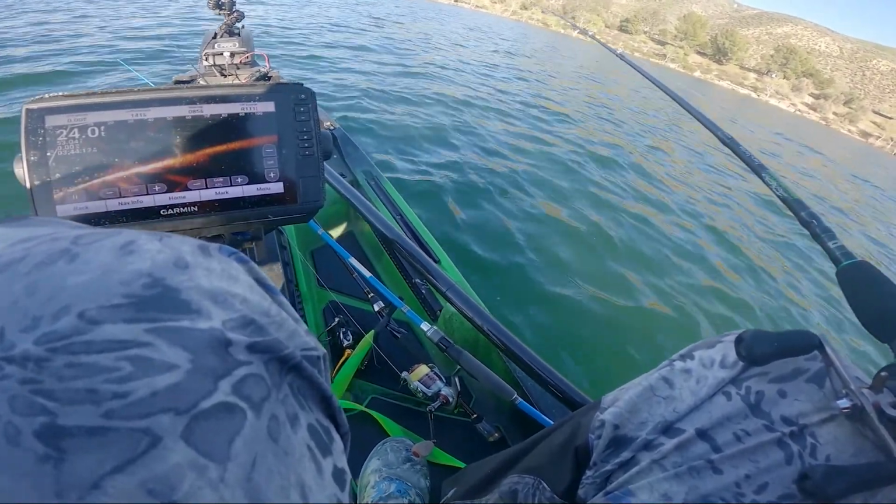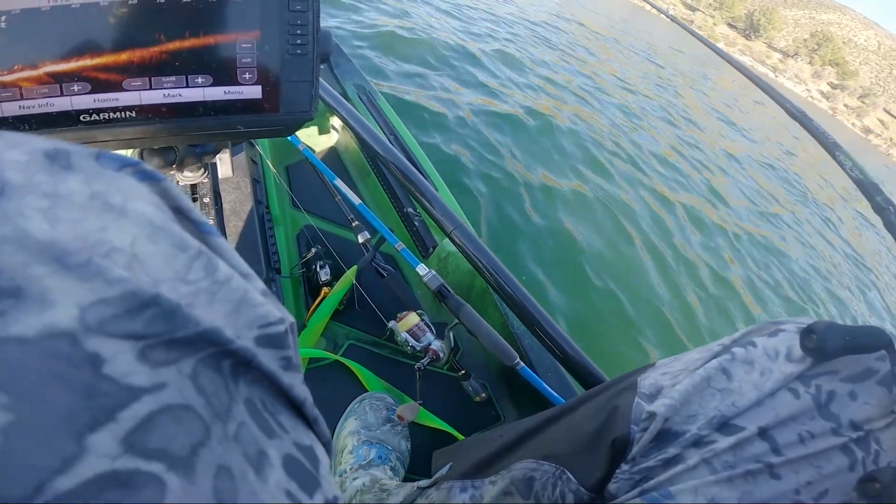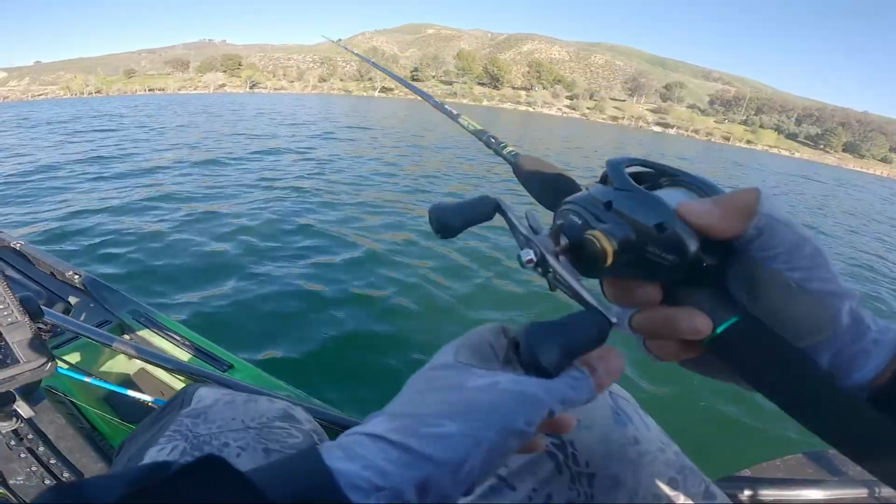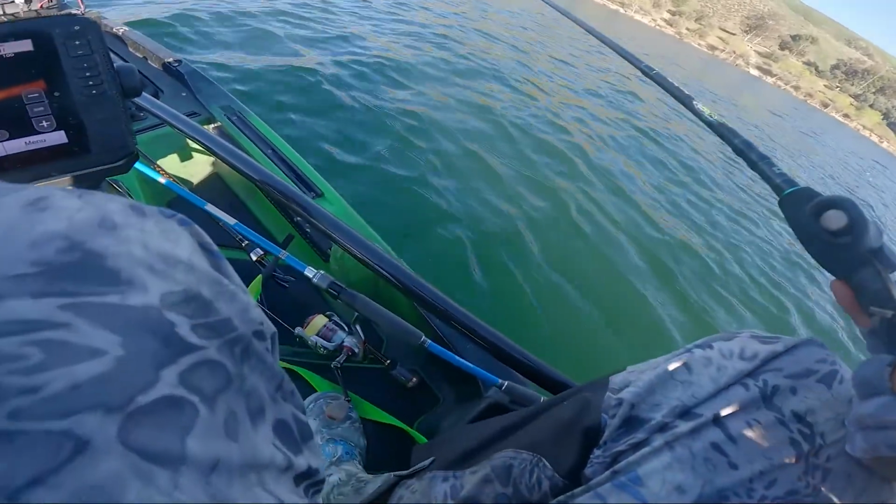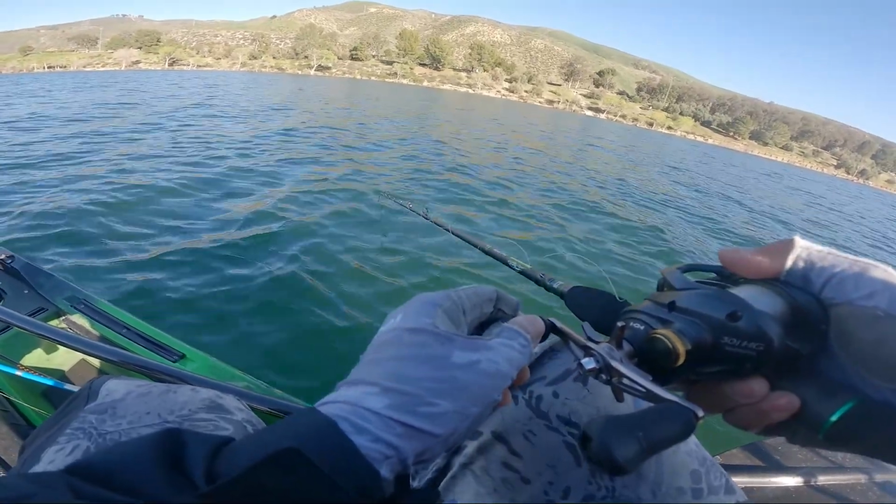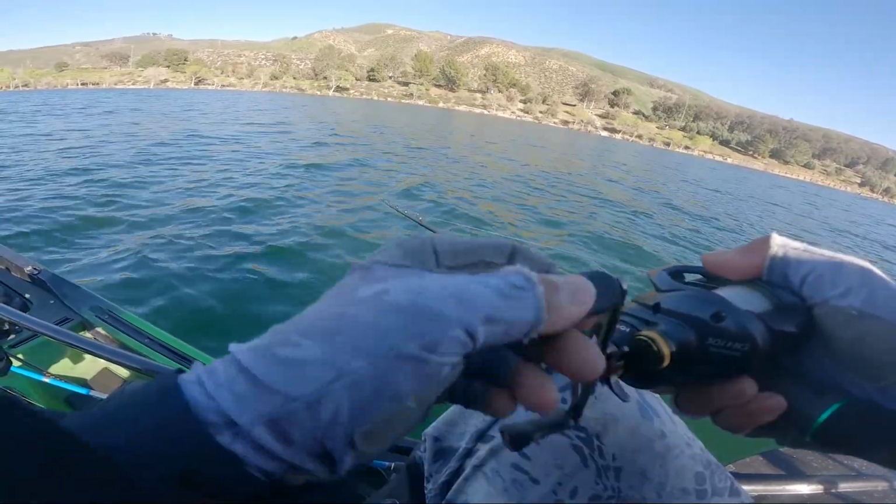So right here, you see me throwing this A-rig, and I'm getting a lot of short strikes. And again, this bait does have this action where the light wires will pulsate, and that could trigger them. But that wasn't the deal. So in a couple of minutes here, you'll see me pick up the jerkbait rod, and this is what happened.